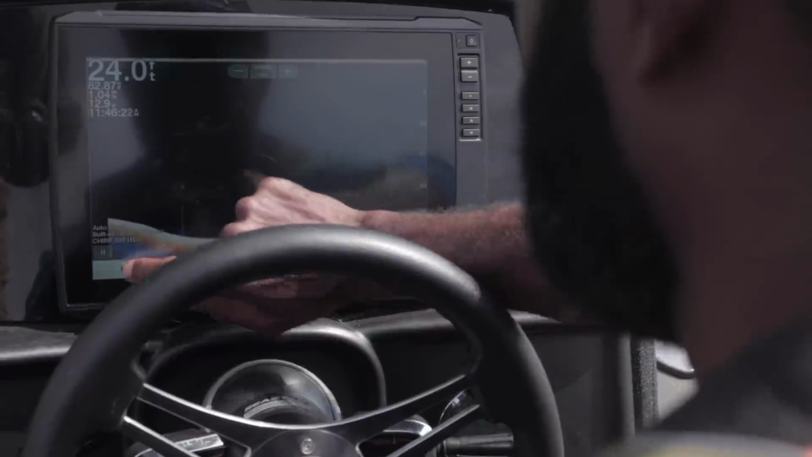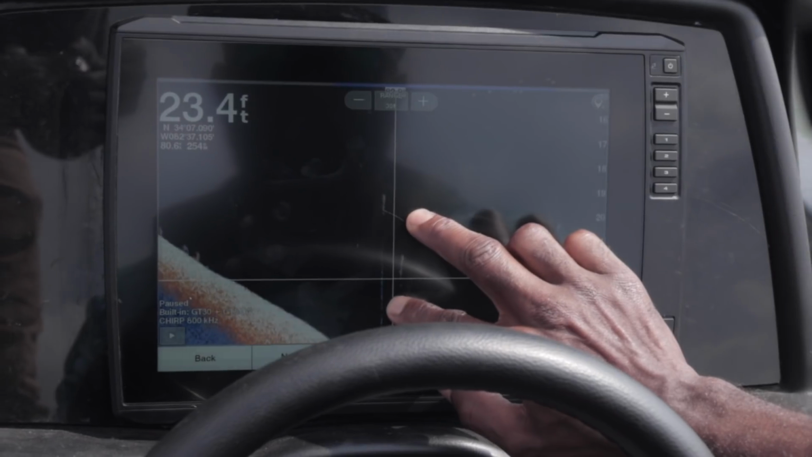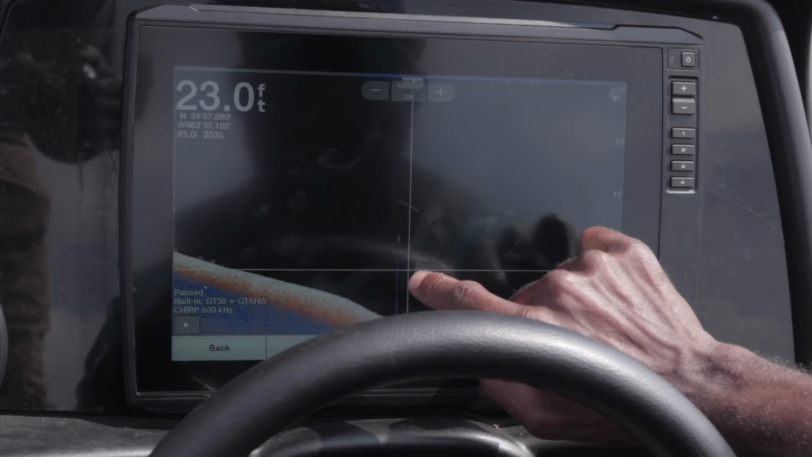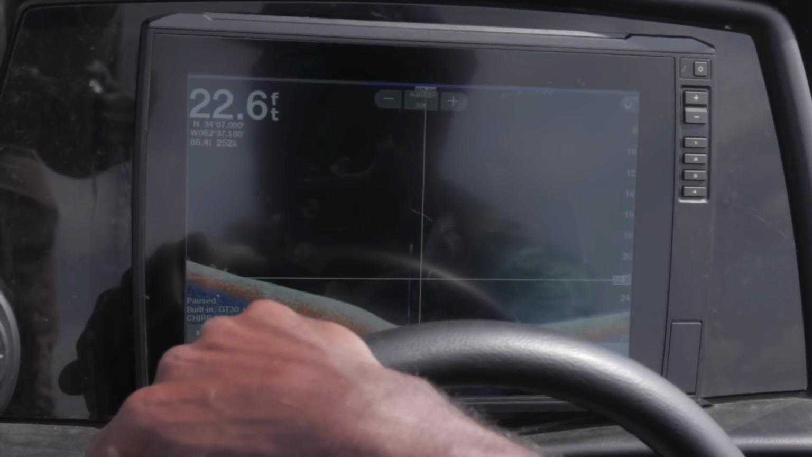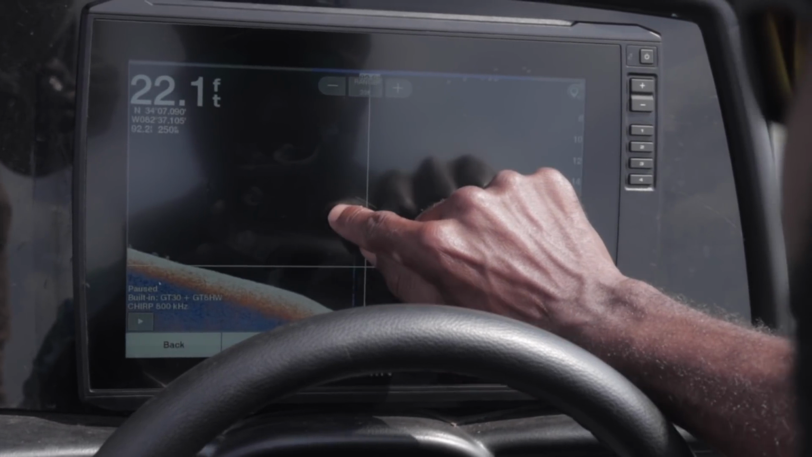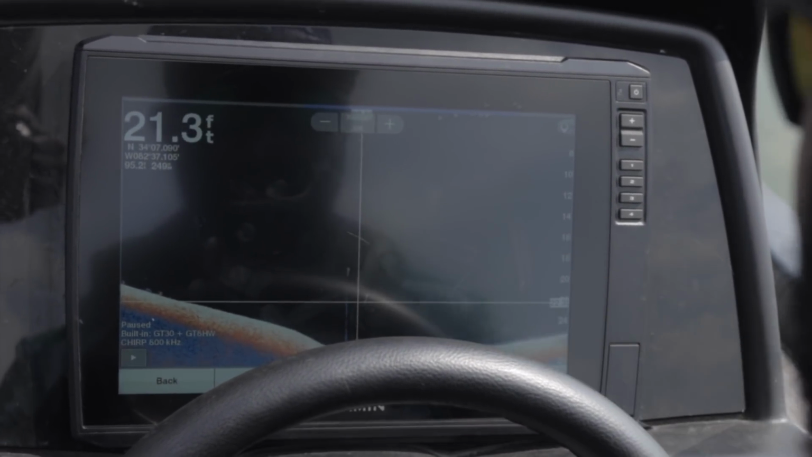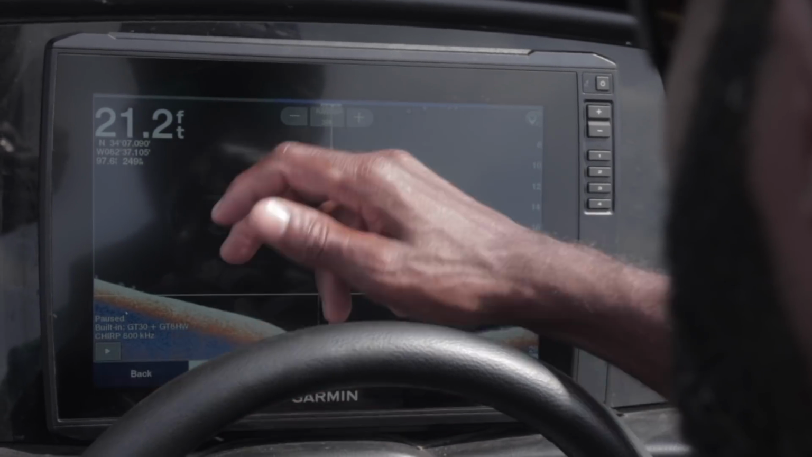Let me go. Then I'm gonna pause it. All right. There's a couple pieces of timber right there. See how much different it looks on the 3D? And there's my fish right there. Those 2 dots, that's actually fish. The 2 dots right there. Okay?